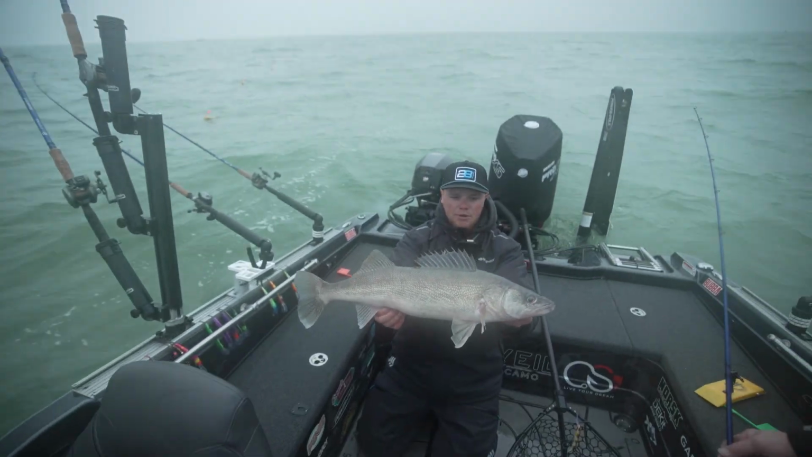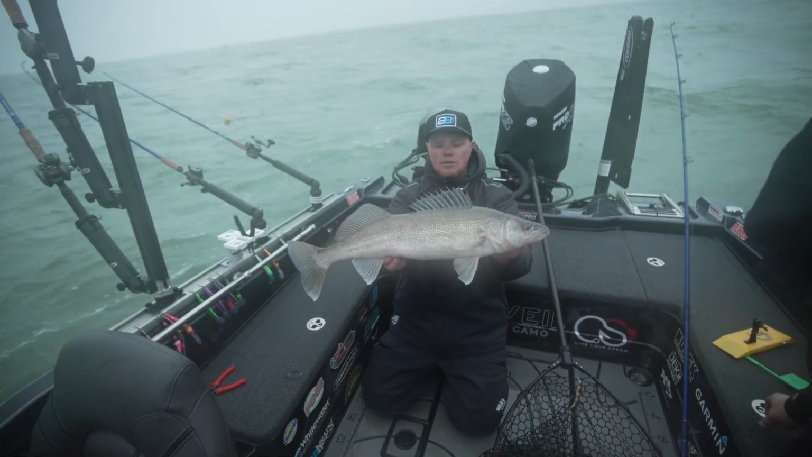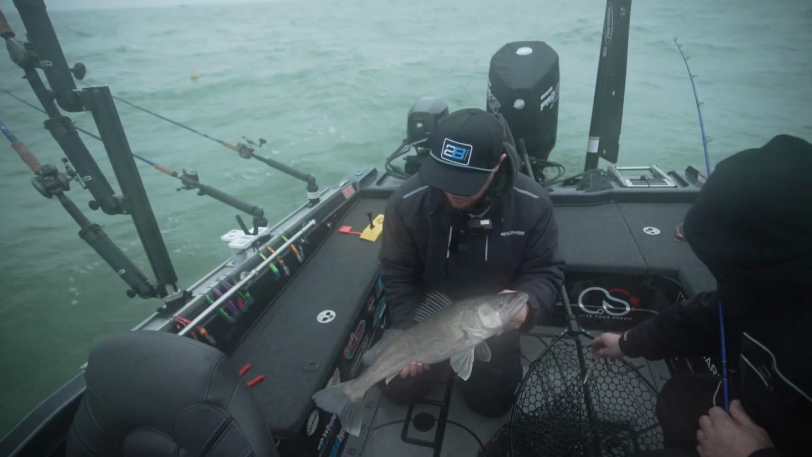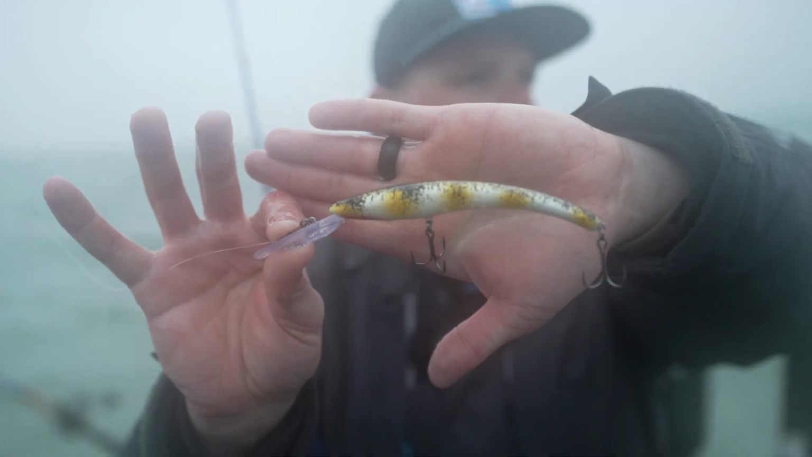So that right there is a beautiful walleye. We'll probably grab a few pictures of that one and throw that one back in the water. That way she can live another day. But I'll show you guys what that fish came on real quick. That is a Reef Runner 800.